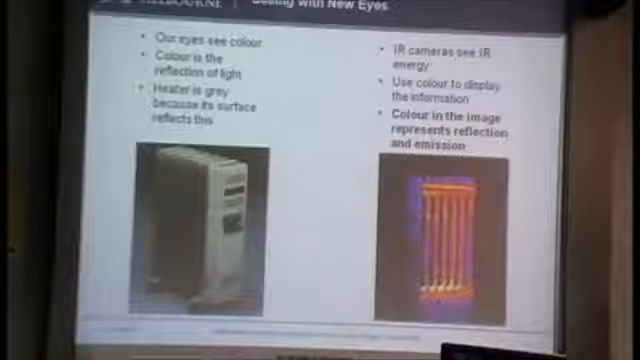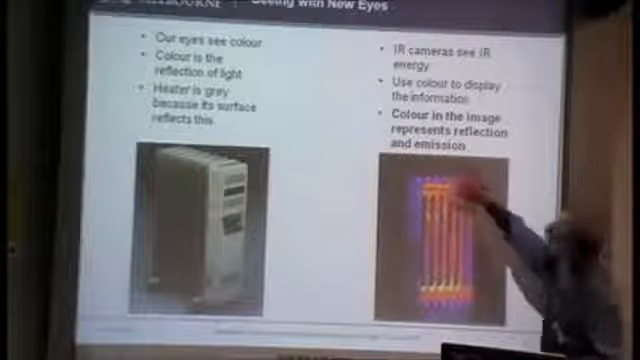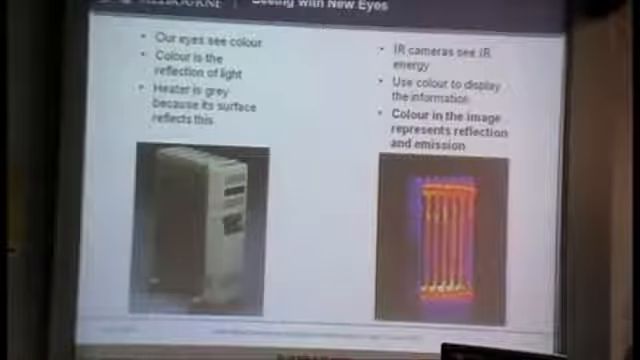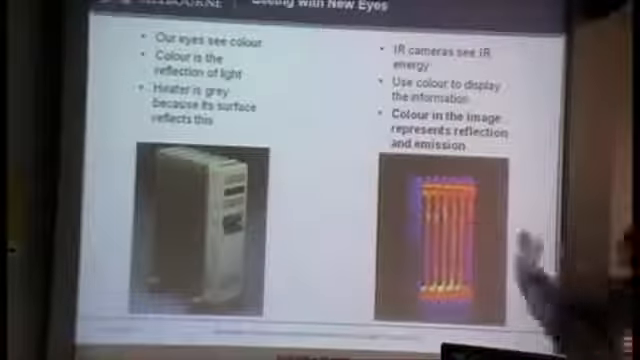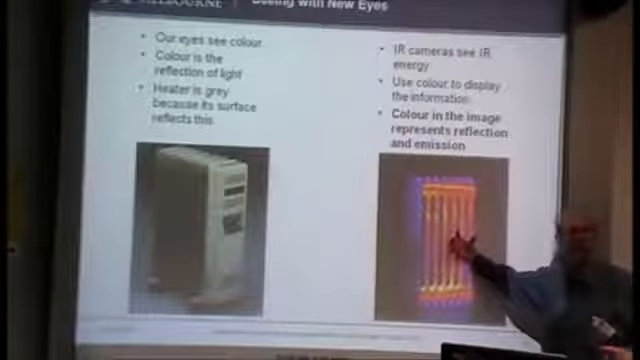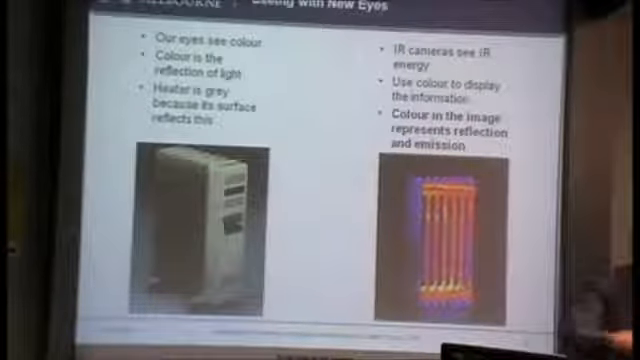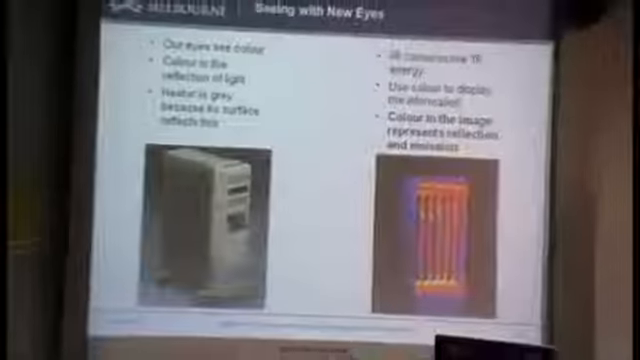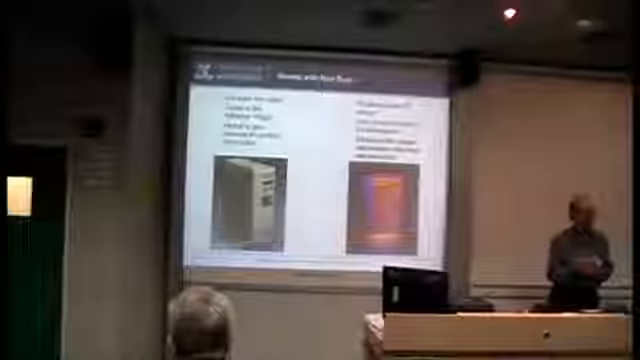So we've then got to understand that. But now also, besides what's being emitted, there will be some reflection. Because the room itself is warm, and it will partly reflect off that, as well as this thing itself emitting. And one of the compensations in the cameras is for reflections. If you want to get an accurate temperature number, you have to put in an appropriate correction for the reflection.